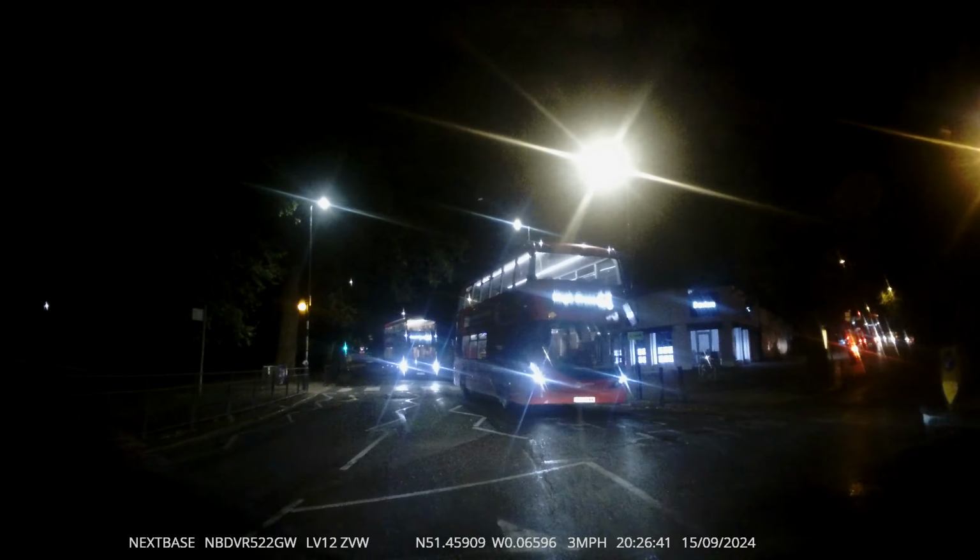Now look at the blind spot check before I go. Definitely blind spot check. Never know. Anything could be overtaking me in my blind spot area. That's good to see a cyclist. It's got lights on. Pedestrian crossing in front of me with dark clothing.